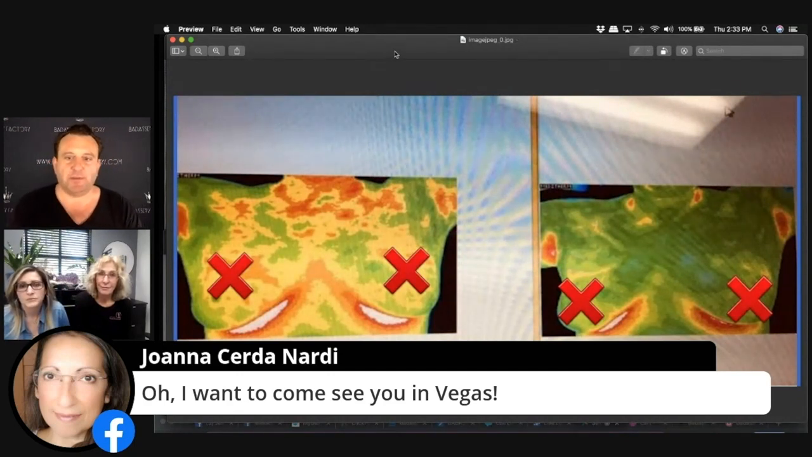So tell me the time span between inflammation and less inflammation in this photo. This specific photo was 30 days, and this person took CBD for the 30 days. Can we talk about dosages, just to understand what got from point A to point B?